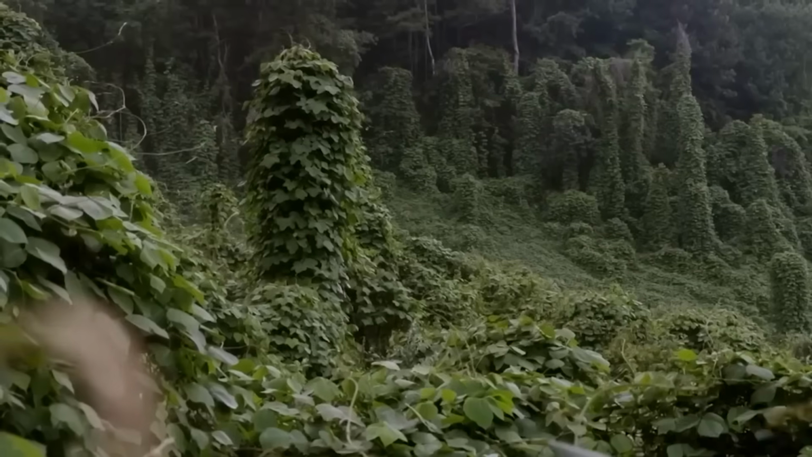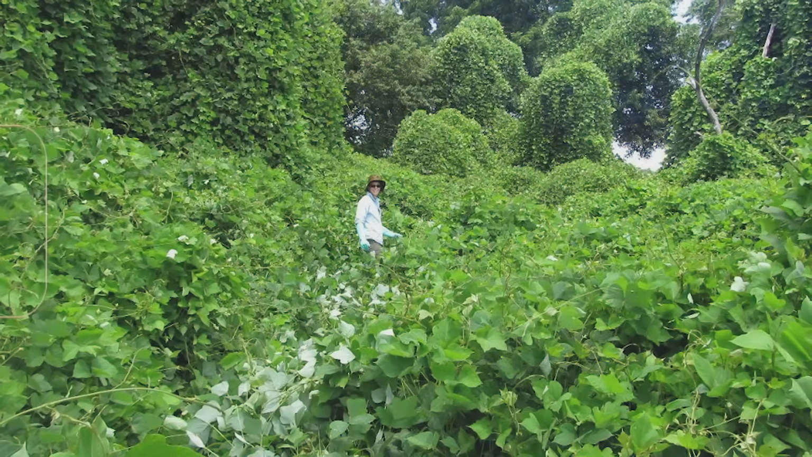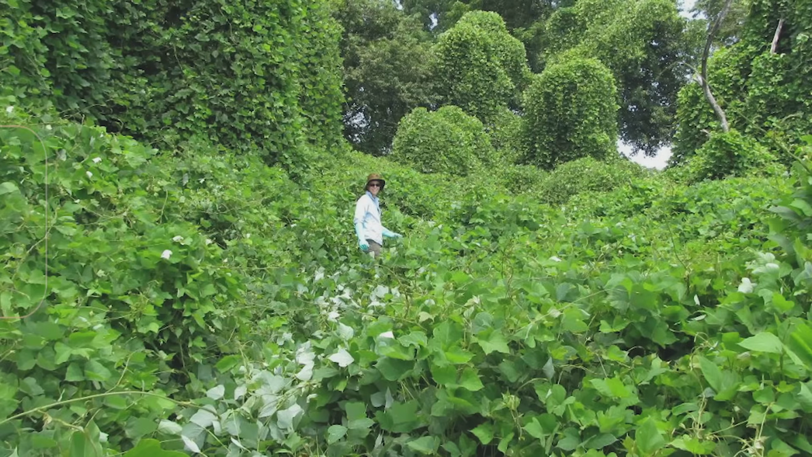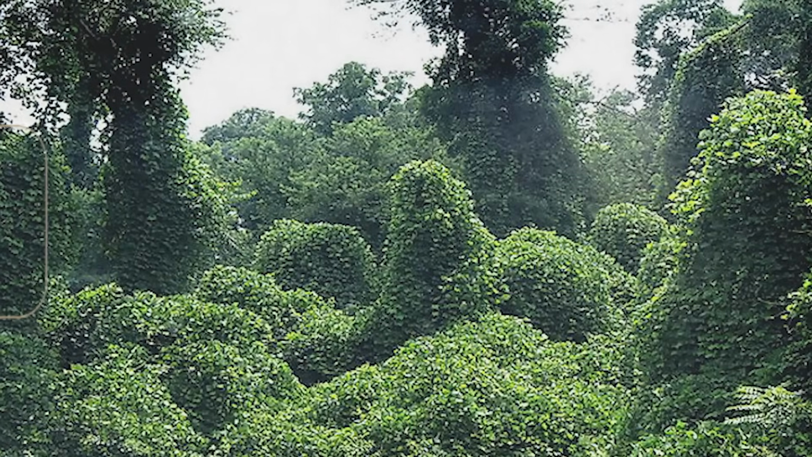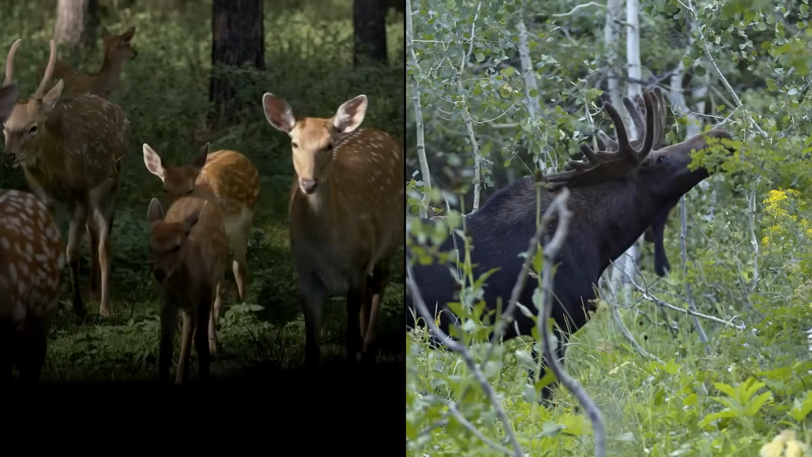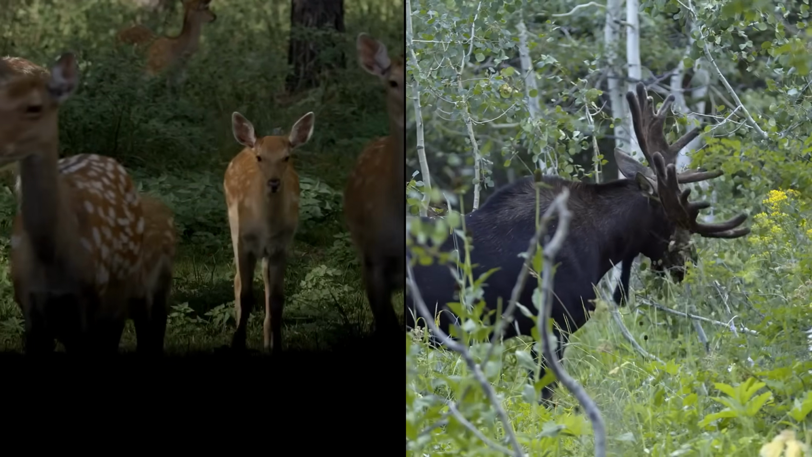Its vines stretch out across the forest floor, thick and sprawling, creating a dense undergrowth that is nearly impossible to navigate through without effort. While kudzu is often seen as a nuisance by humans due to its aggressive growth, it plays a crucial role in the forest's ecosystem. Beneath the tangled vines, a world of activity exists. Deer, elk, and smaller creatures use these dense patches as cover, moving through them unseen and undisturbed.